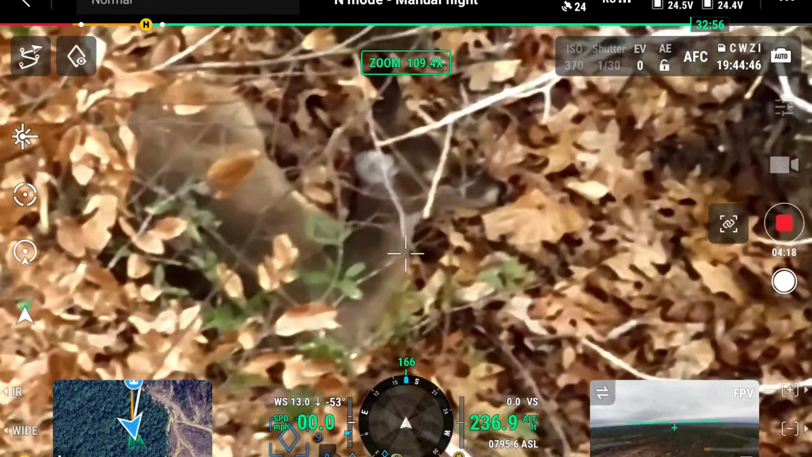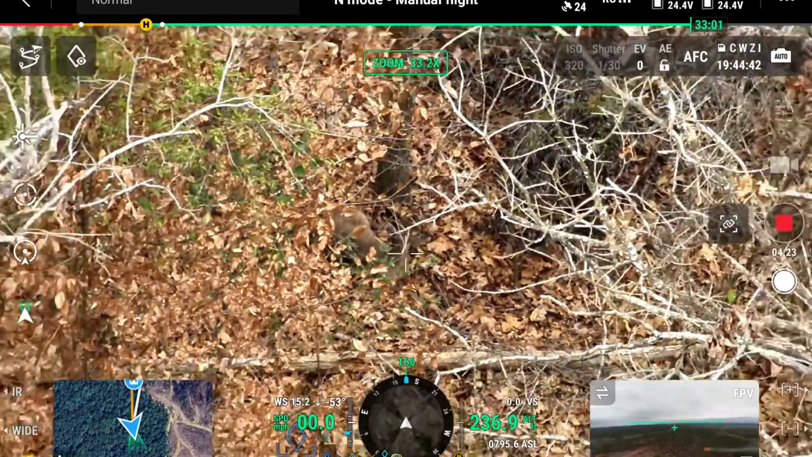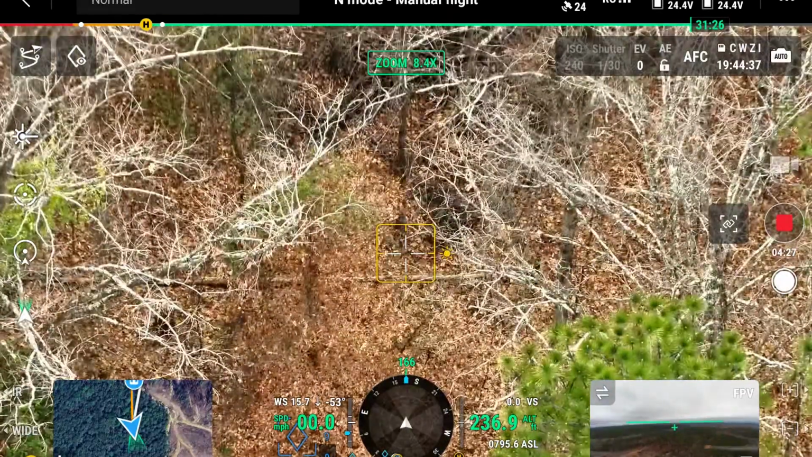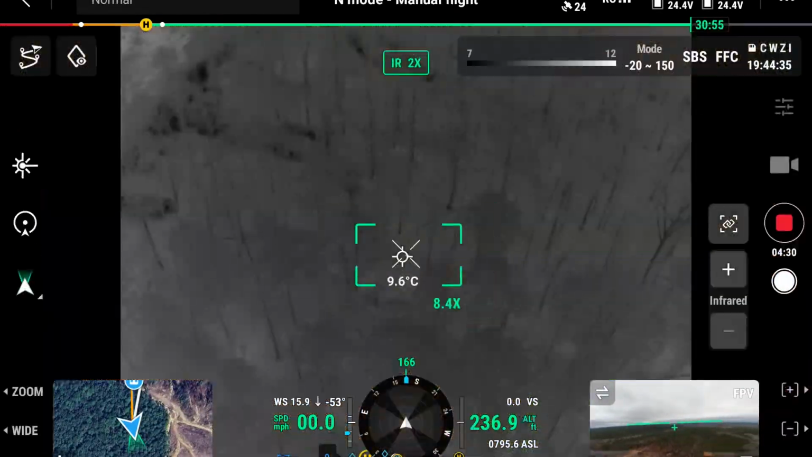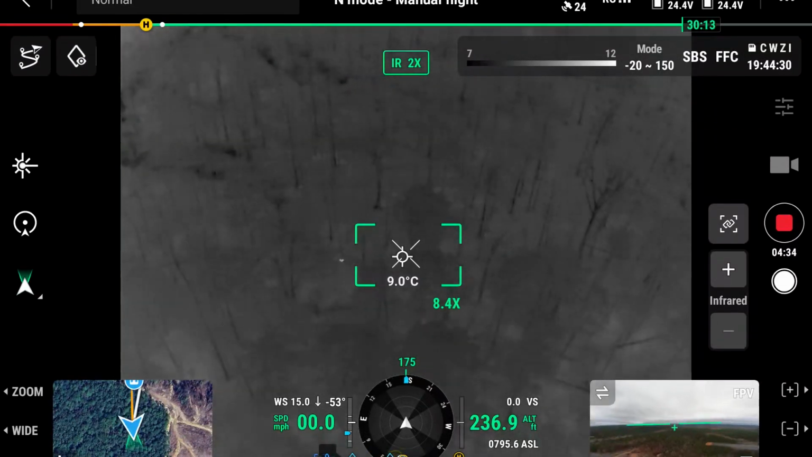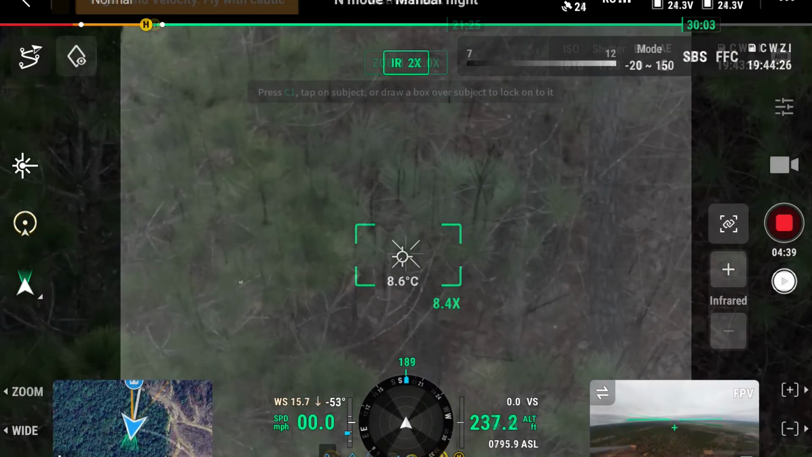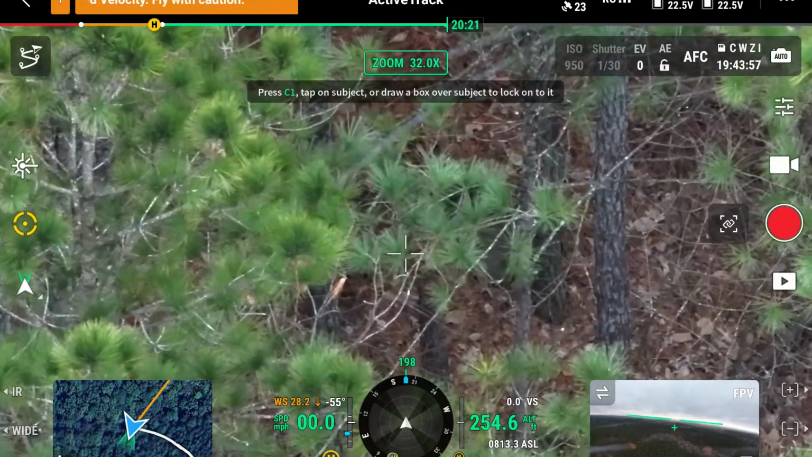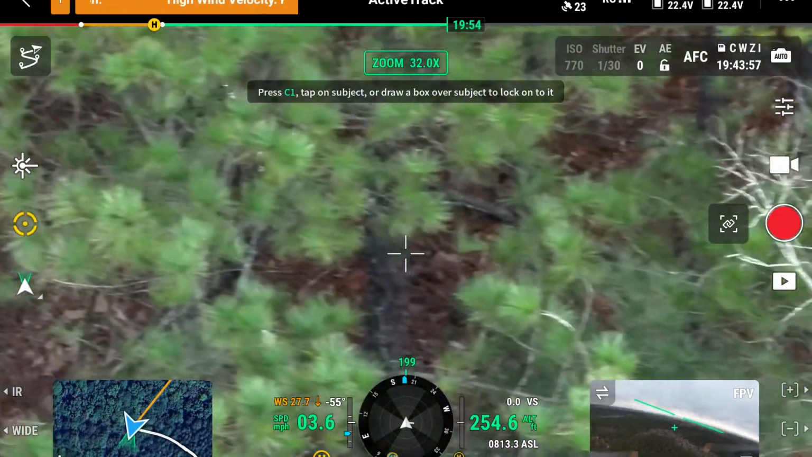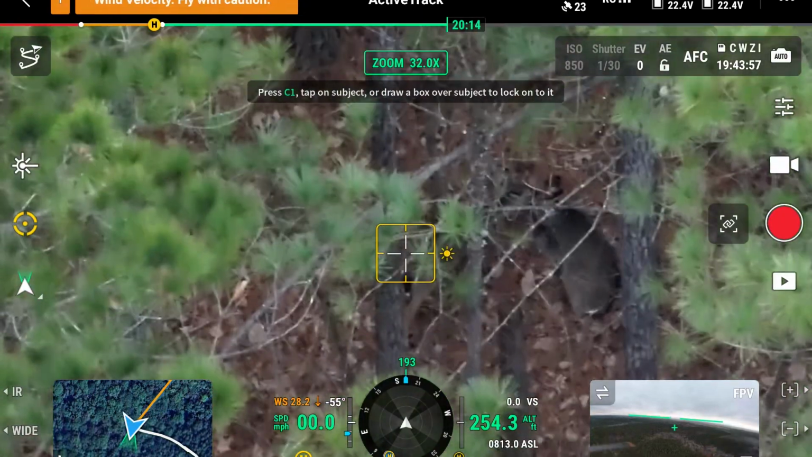This is so cool. I love a cloudy day out here. All right, let's find some more. I'm going to leave that one alone. I thought there might be some bedded over here. Let's go back to thermal. Well, I know what a deer looks like on here now, so you guys can see that was pretty obvious. So let's fly around. May not be able to see this one good, unless I get right over it. Oh, there we go. What we got?